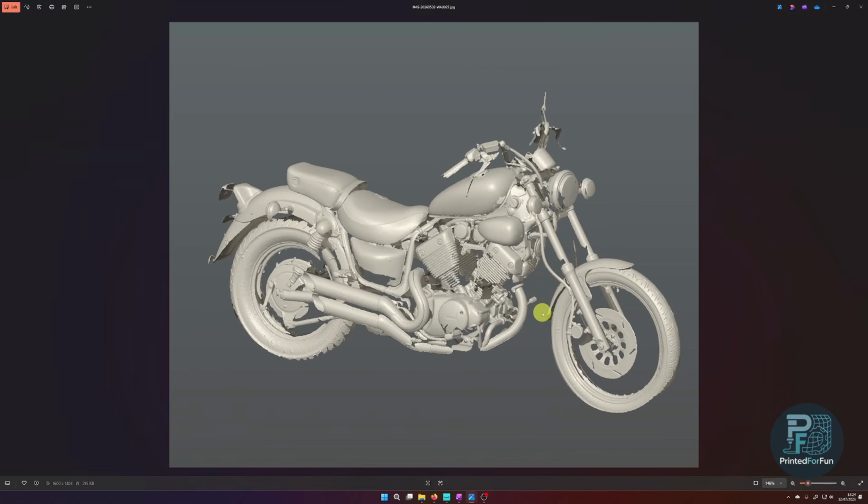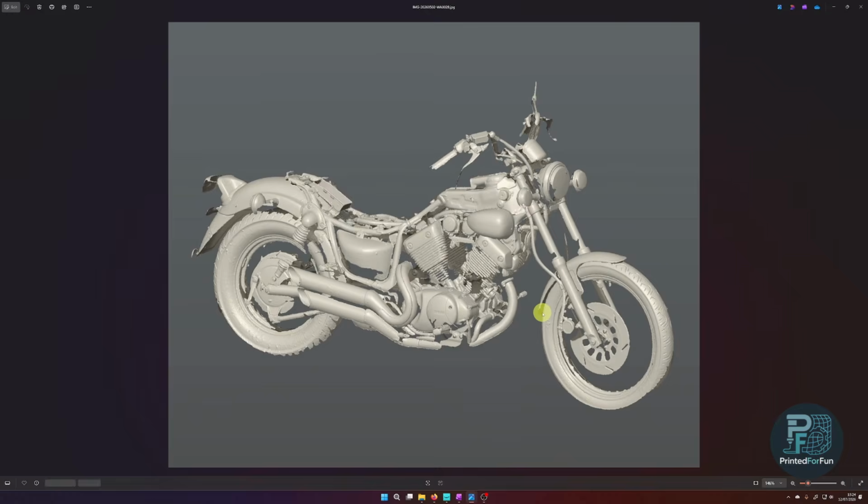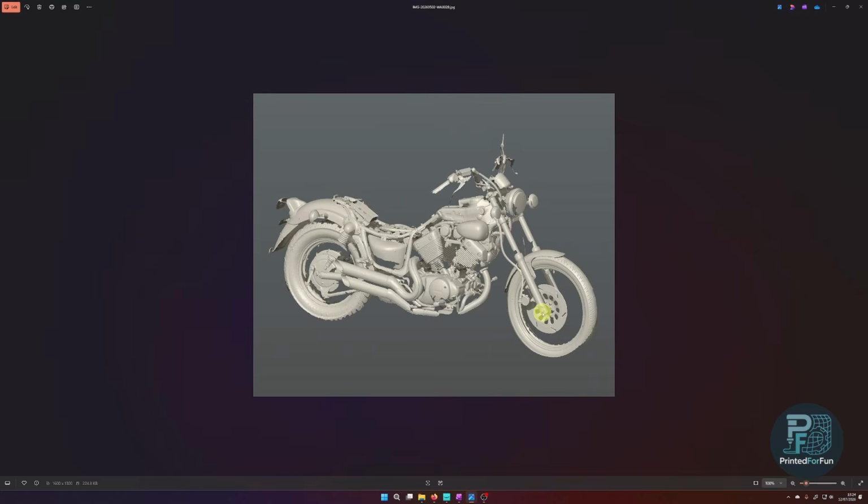So this was just a Yamaha motorcycle we will rebuild, and also scanned in markerless infrared mode, just a very quick scan. So this was one complete scan, so I didn't merge both sides in post, but what I did, I segmented it a bit.